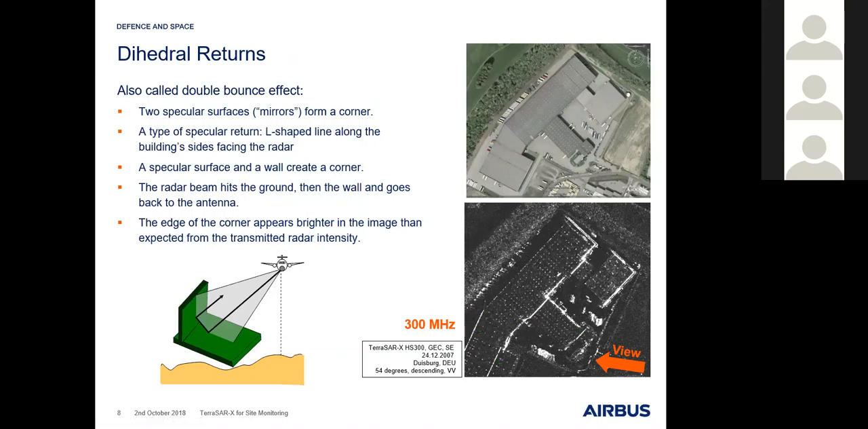We usually see one or two lines depending on the orientation of the building. That means just these two walls that are facing the radar. We can see this view arrow, which shows that we are looking from the right side to the left side.